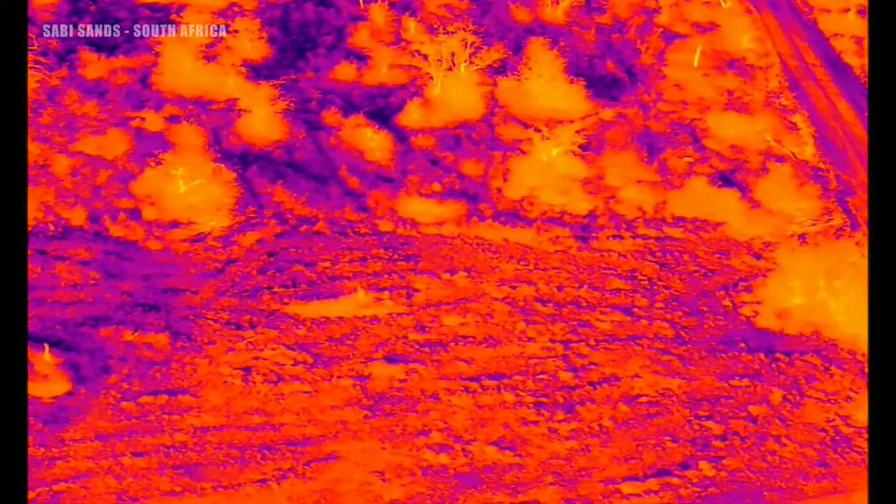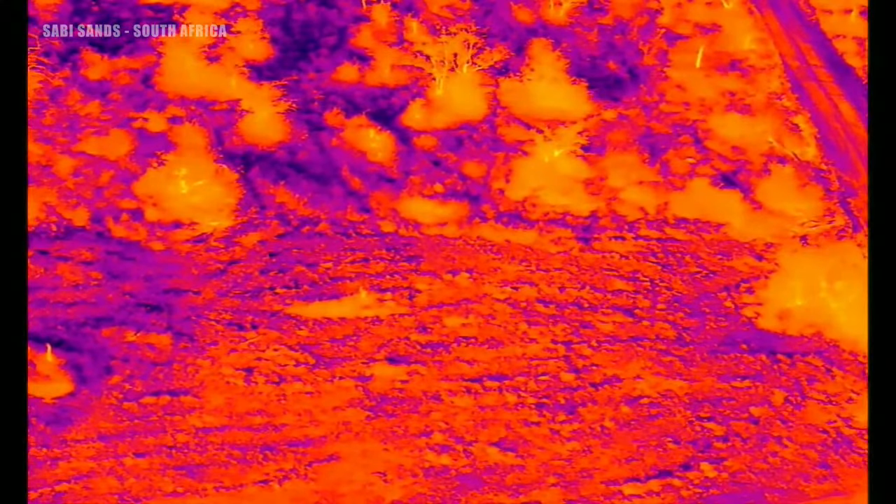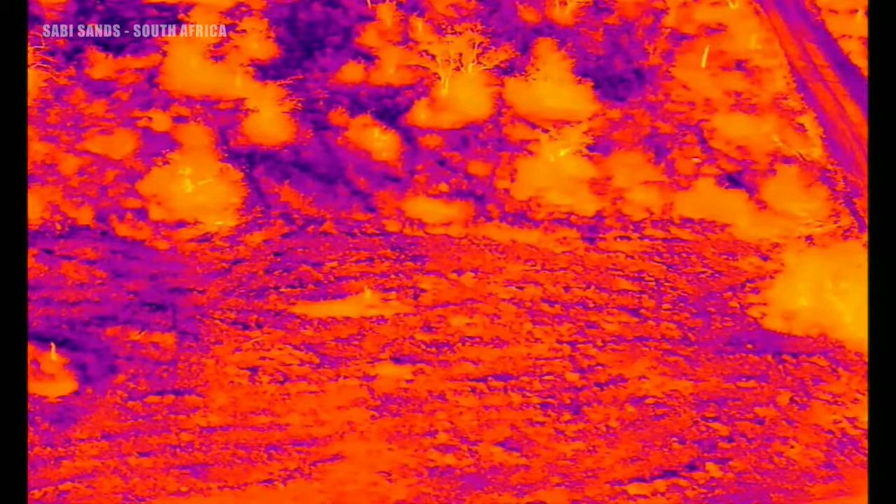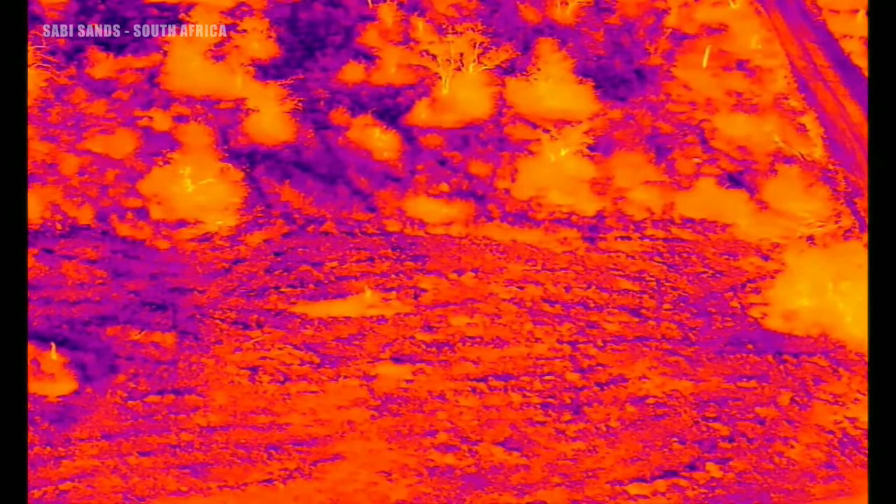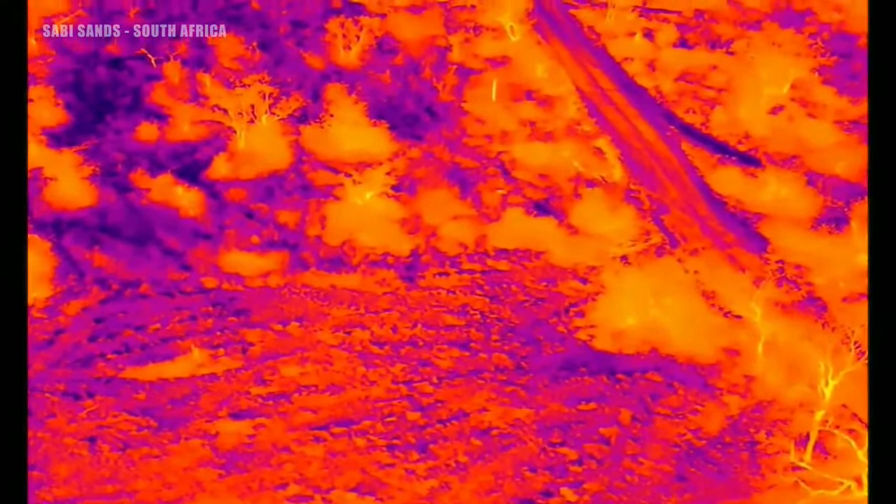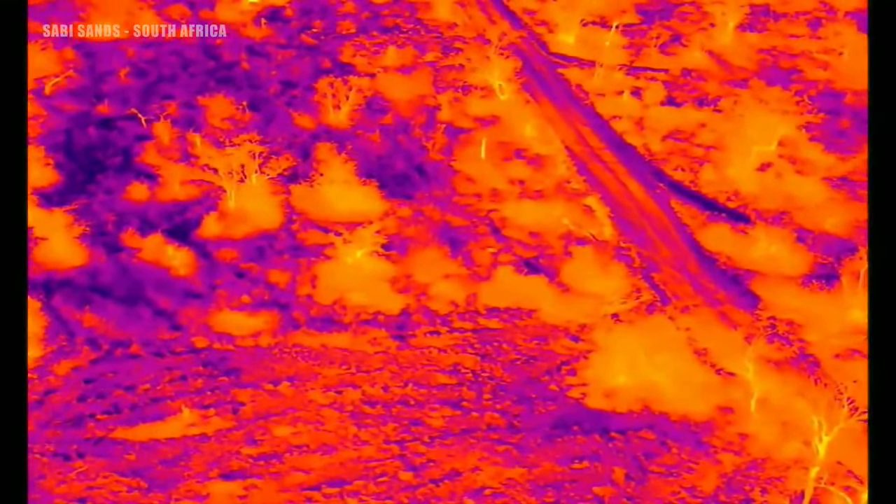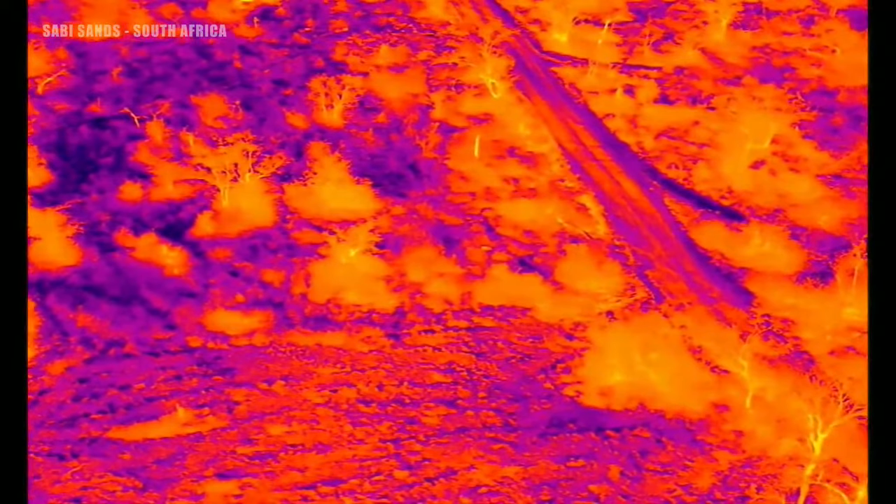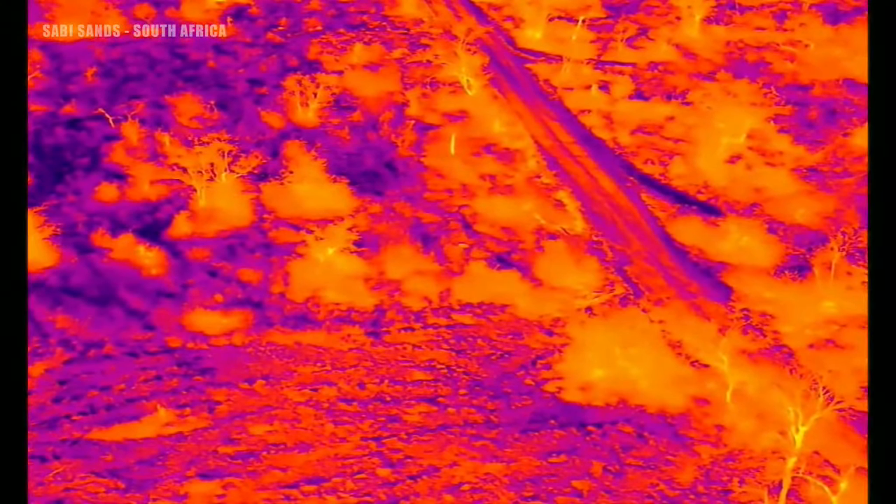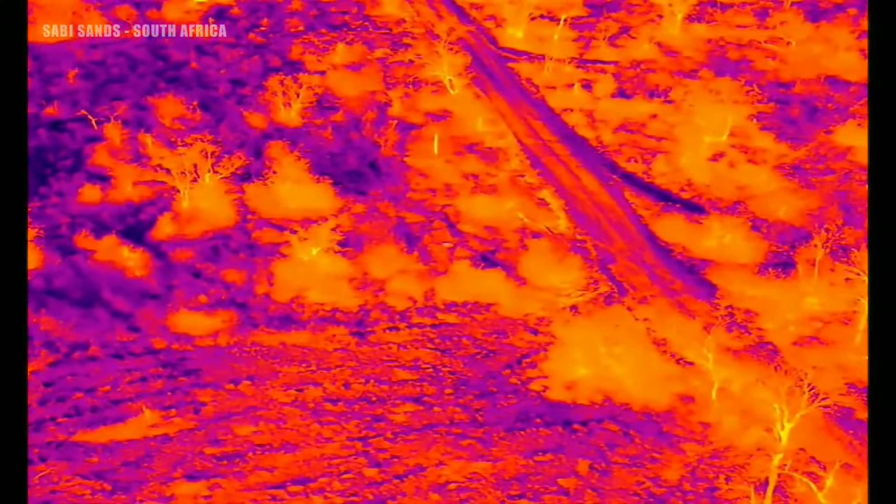There's something in the top right quadrant of your screen right now, towards the road. Yeah, towards that main road. Oh dear. All right, let's get David in. David. David?